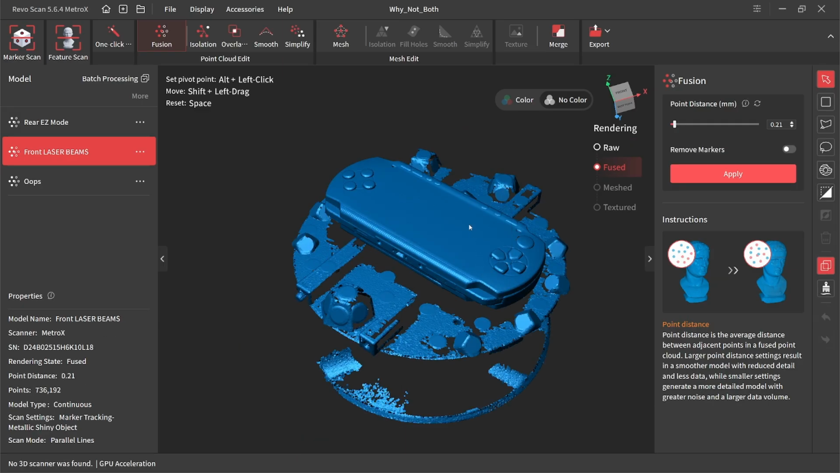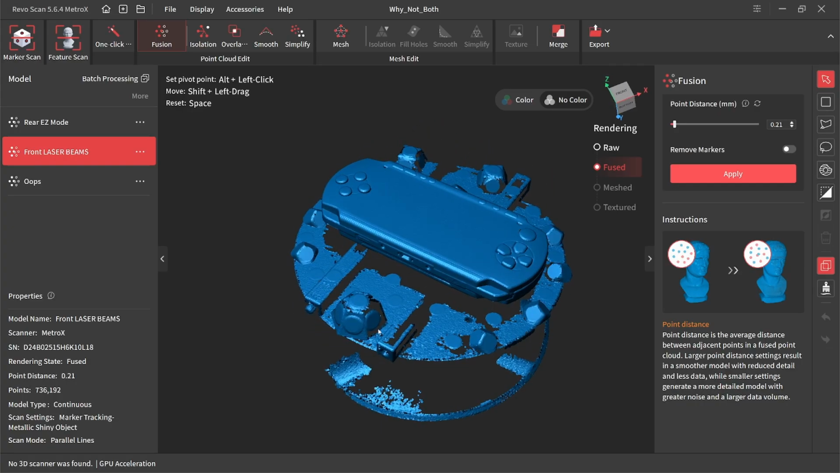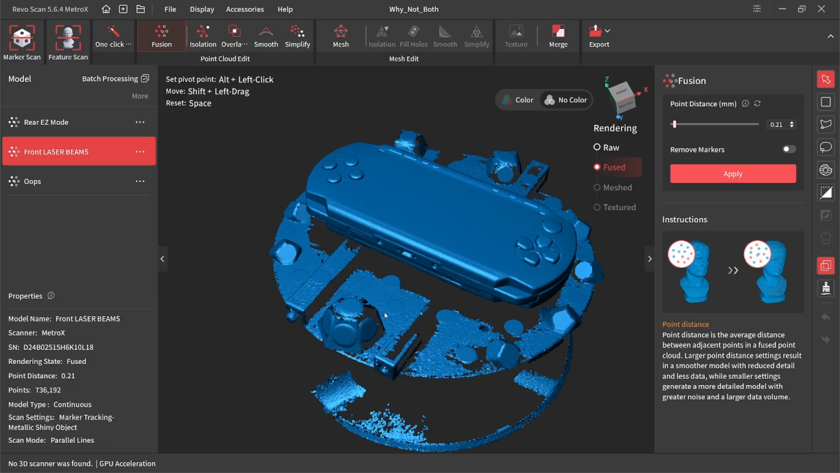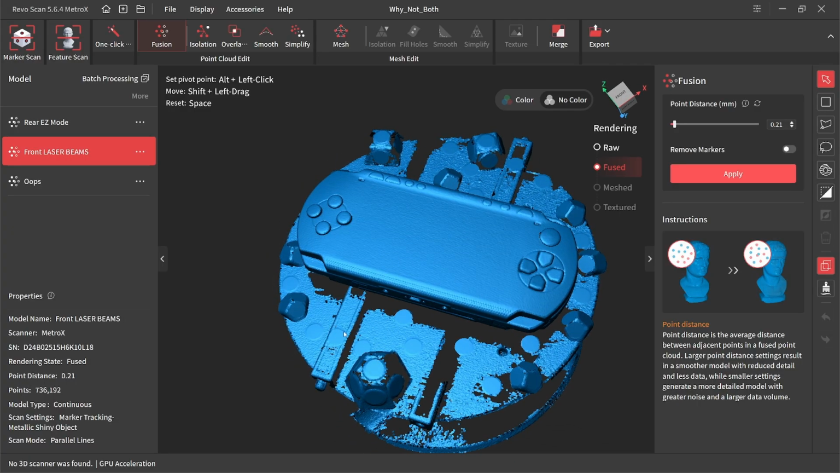Wow, that came out beautiful. I'm just very happy with that. Laser beams are awesome. All right, so we've got both our scans fused. They're fused at the same settings. Now we have to clean it up.